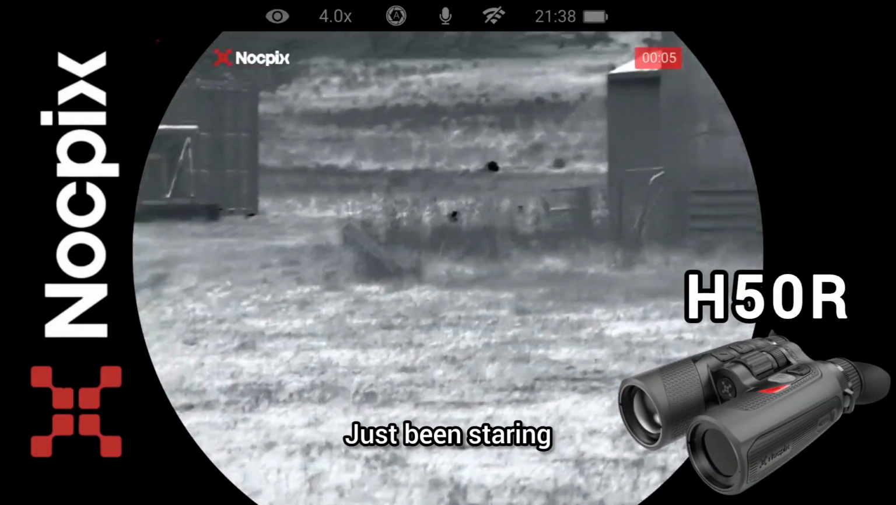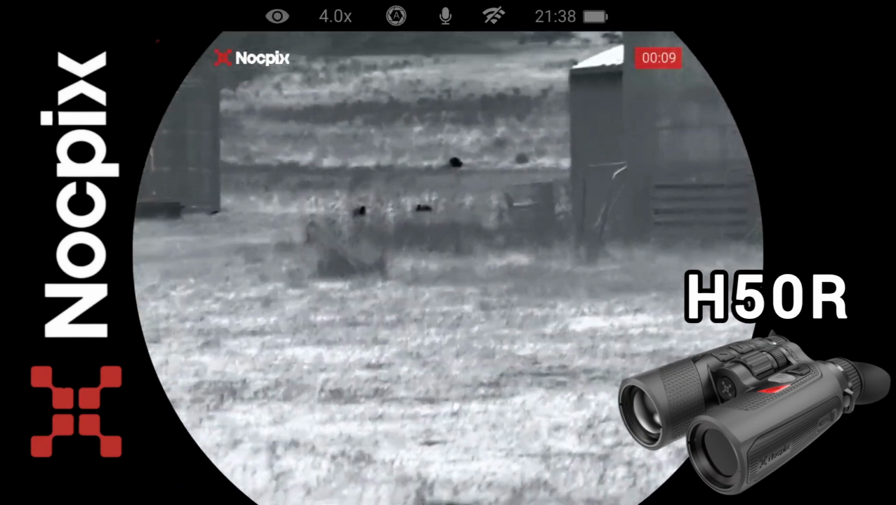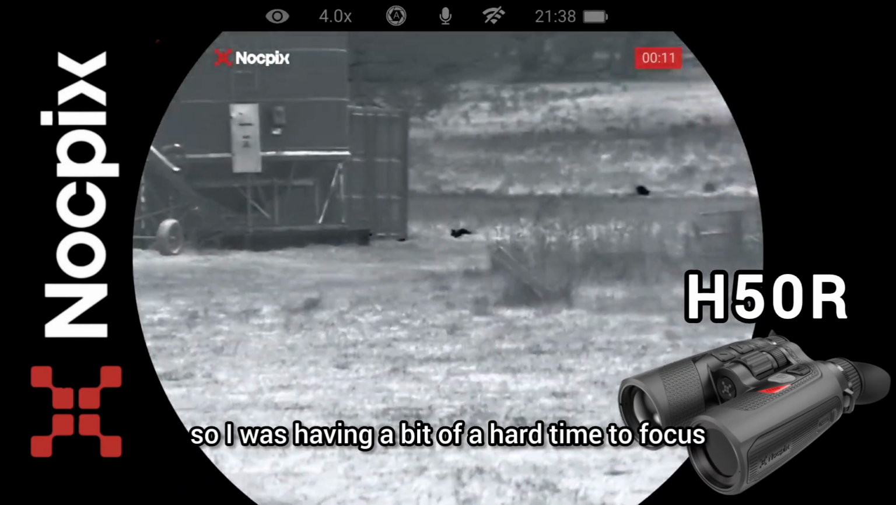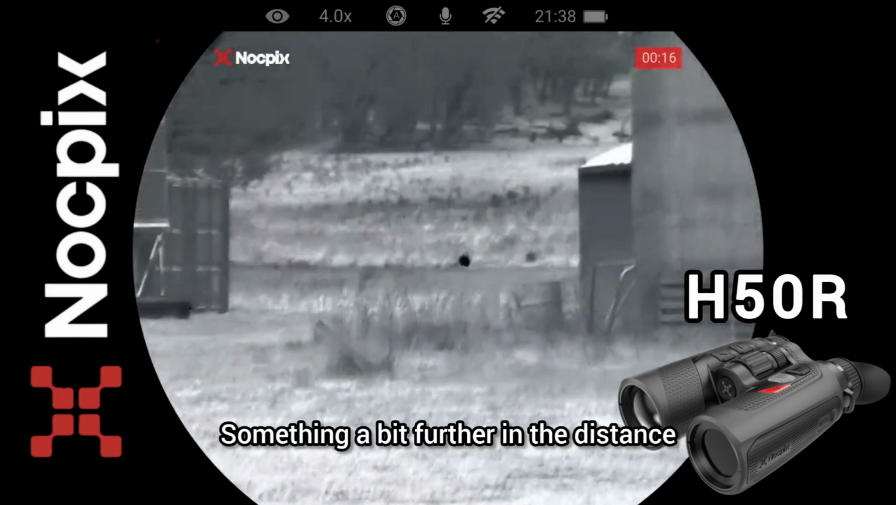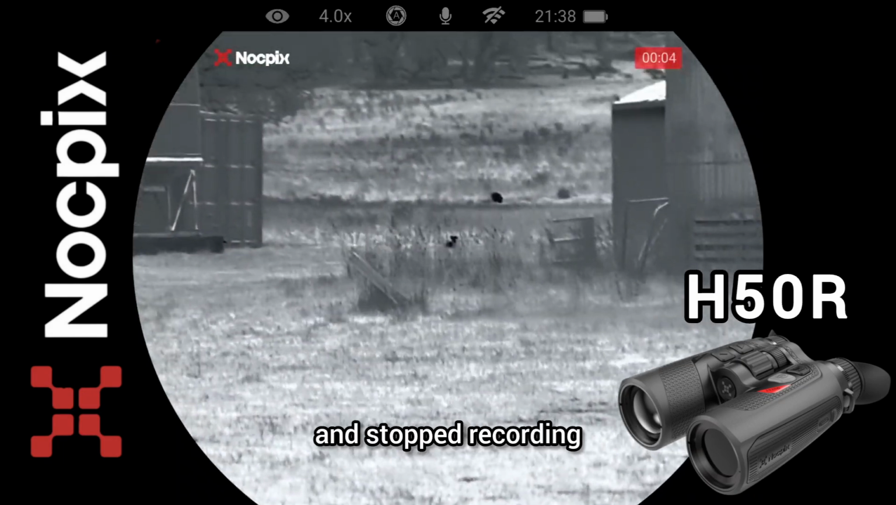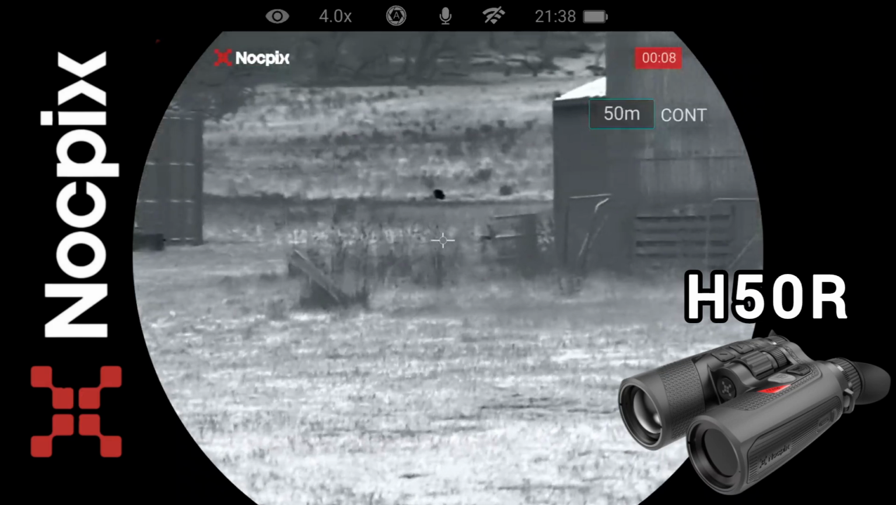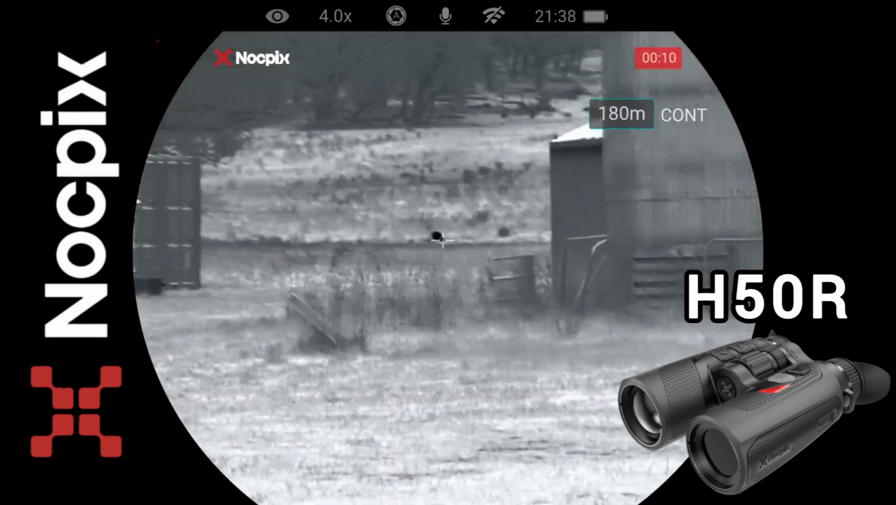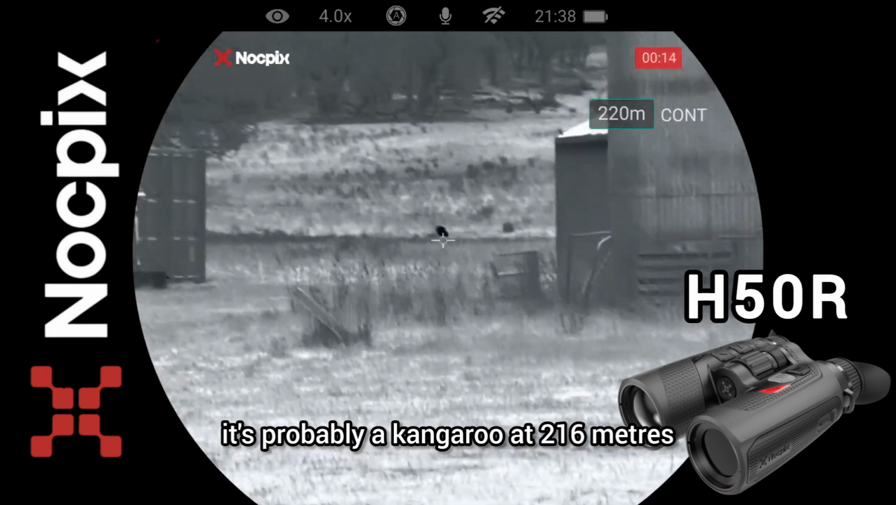Just been staring at the light on the camera. My eyes are having a bit of a hard time to focus, but there's a couple of rabbits over there already. Something a bit further in the distance. Sorry, I'm going to put the rangefinder on and stop recording. So let's put the rangefinder on. If I can hold steady, whatever that is, it looked like a rabbit before. It's probably a kangaroo at 216 meters.